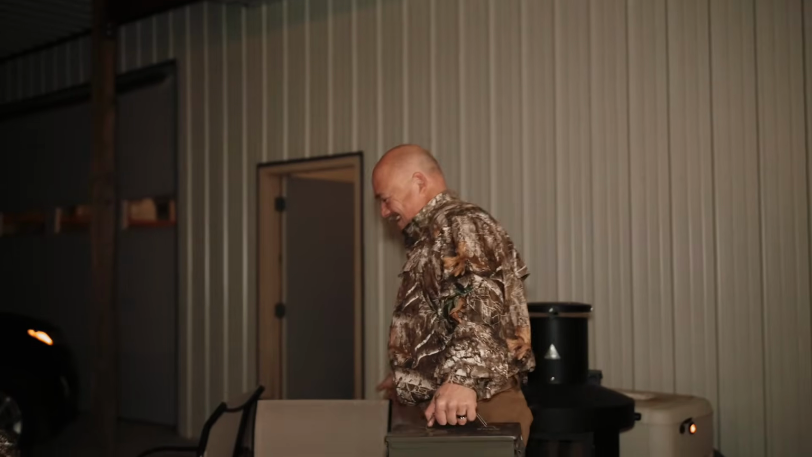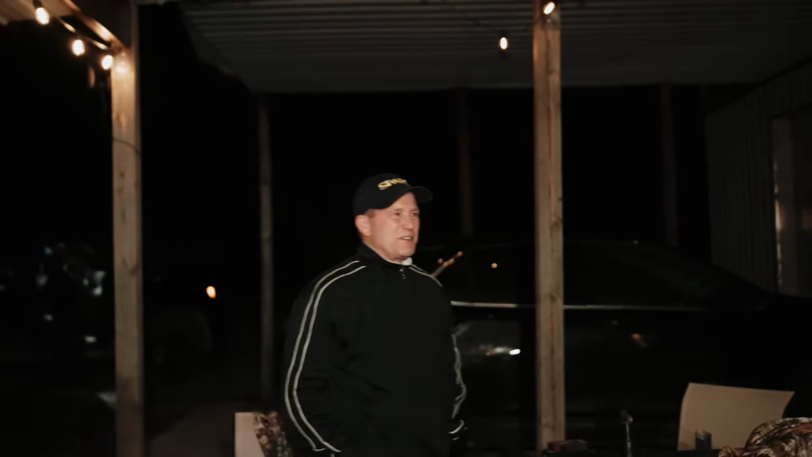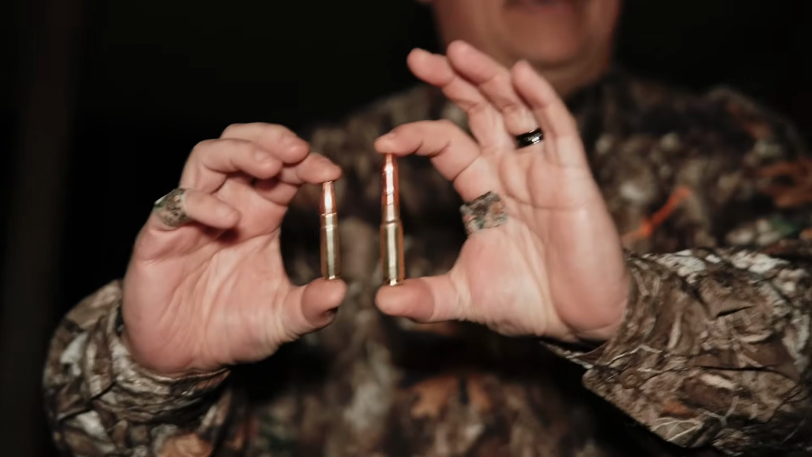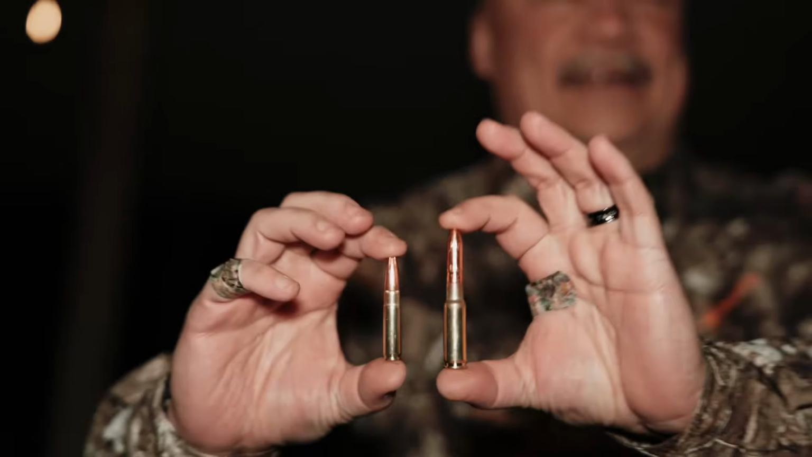We got a few more years. Yeah. She's not gonna be dreaming of a unicorn. It's gonna be a hog, baby. Carry a little 22 Magnum. All right. 300 Blackout. 8.6 Blackout, baby. Hog slayers.